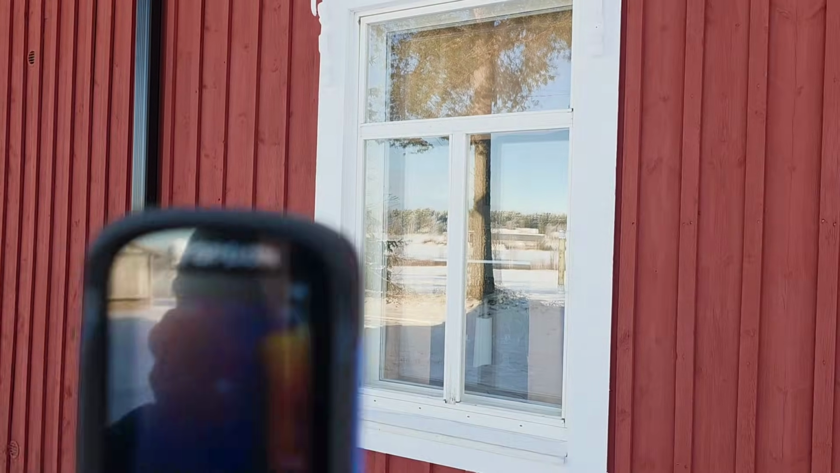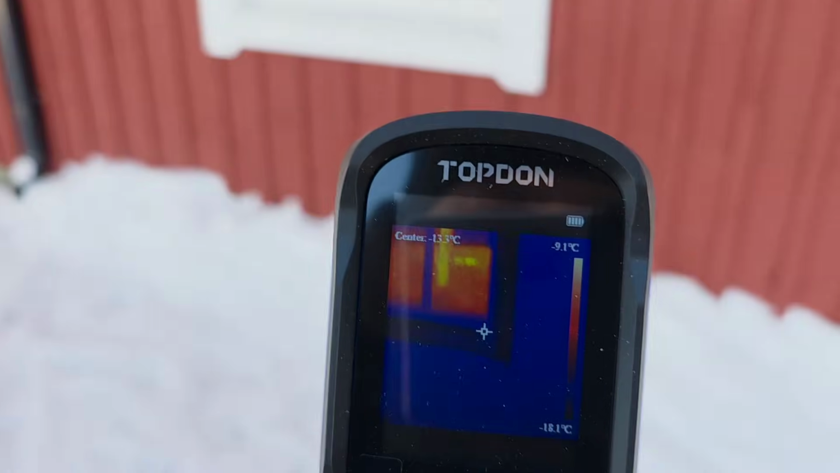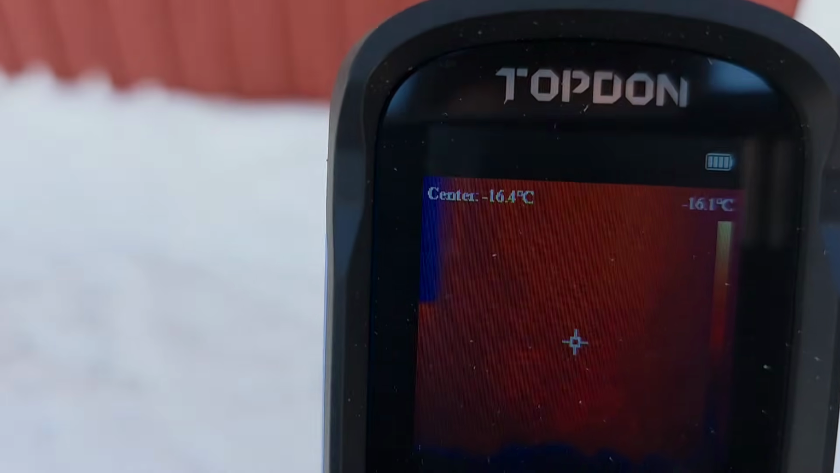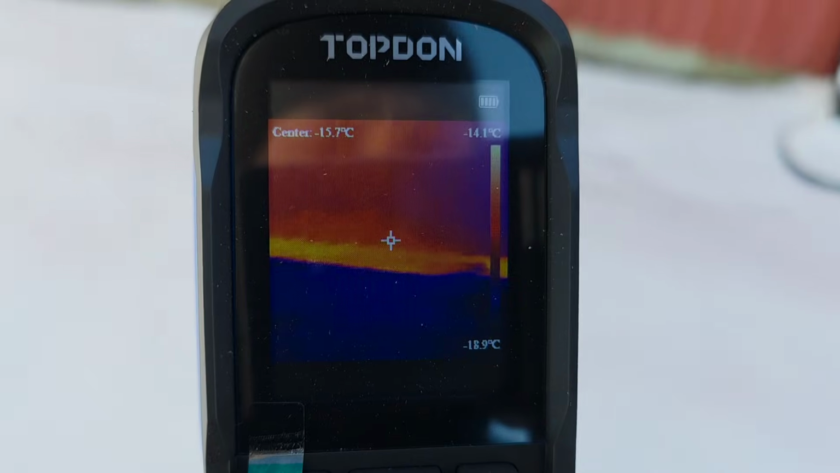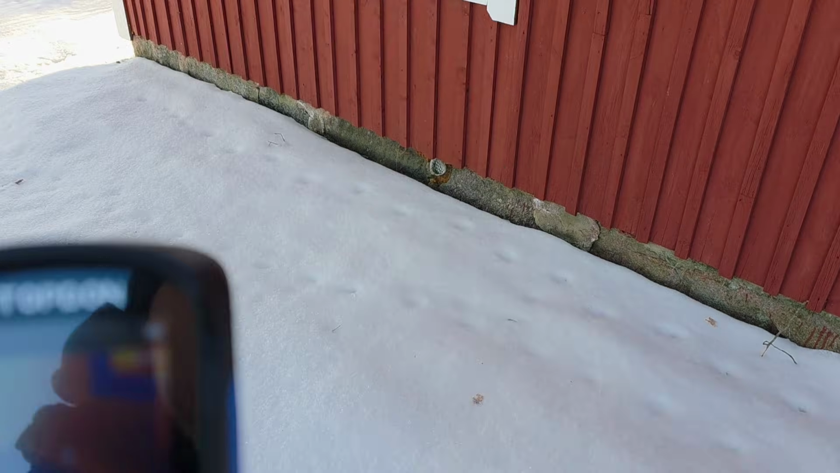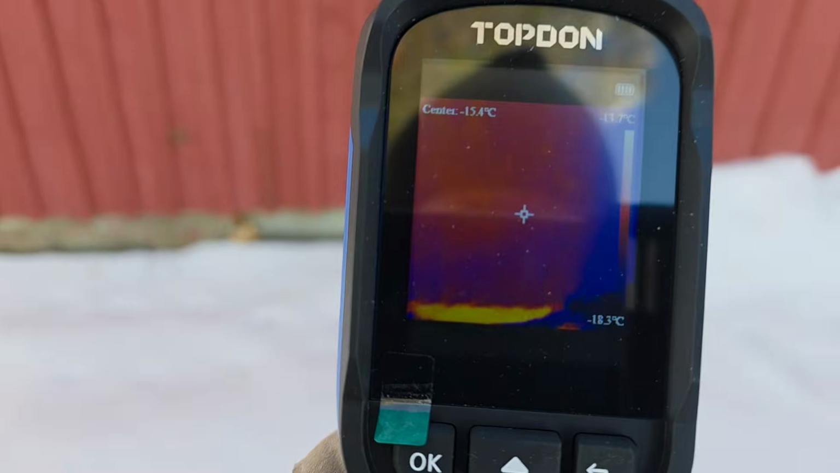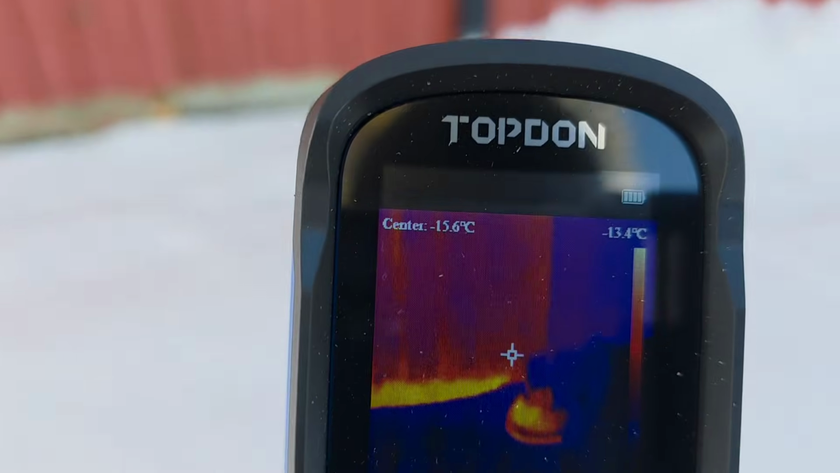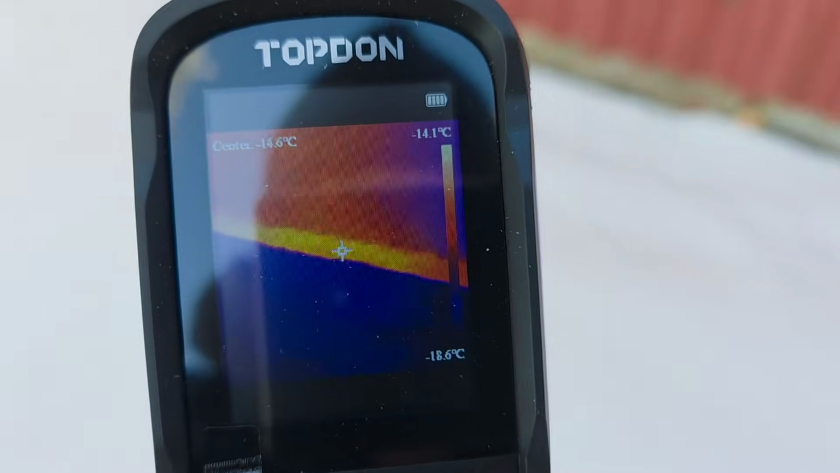We can see the window there. Yeah, but how is it with this foundation here? Can't see nothing here. So here you can really see where it's leaking. I'm filming that now, and here we see, yeah, it's really leaking hot there.